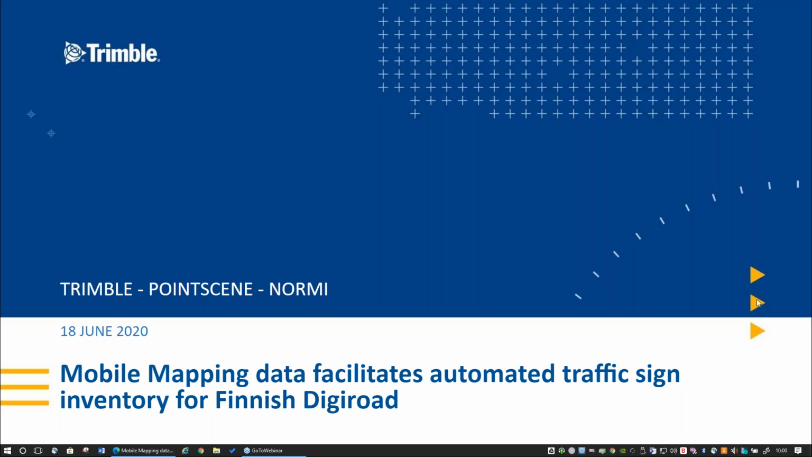Today's webinar is about how mobile mapping data can facilitate automated traffic sign inventory, specifically here for the Finnish Digiroad. We'll go into details on the hardware being used, the software being used, and we will hear from Normi from a customer perspective about all this.